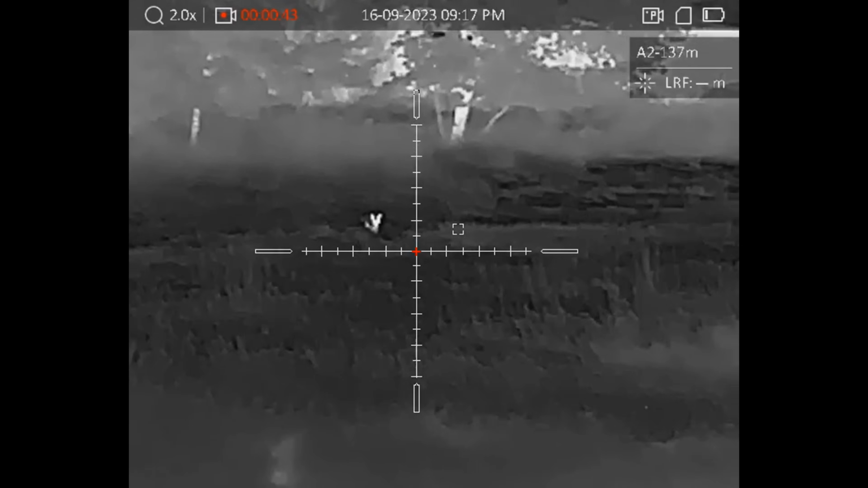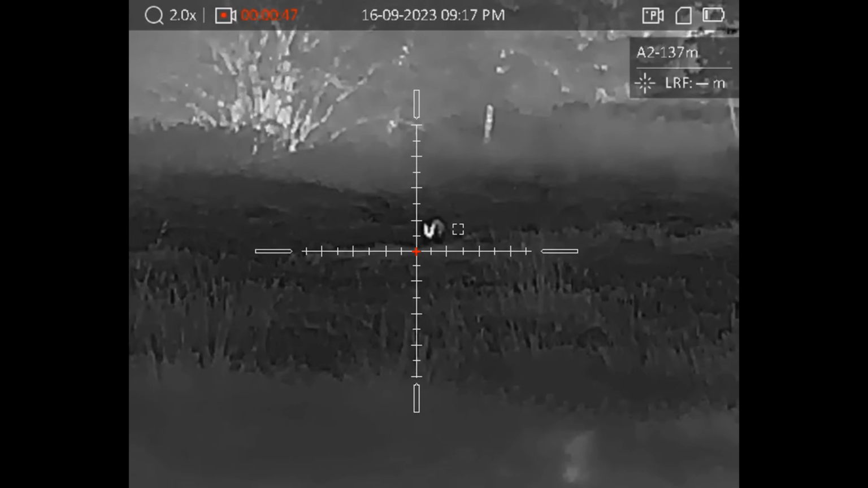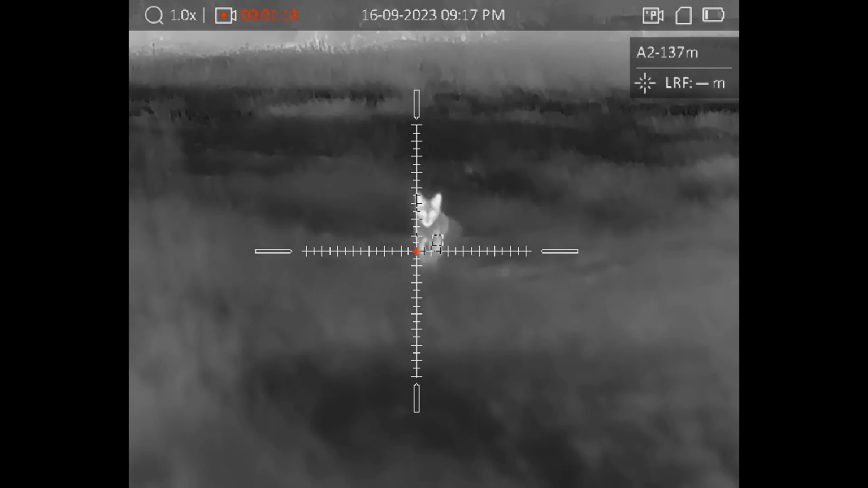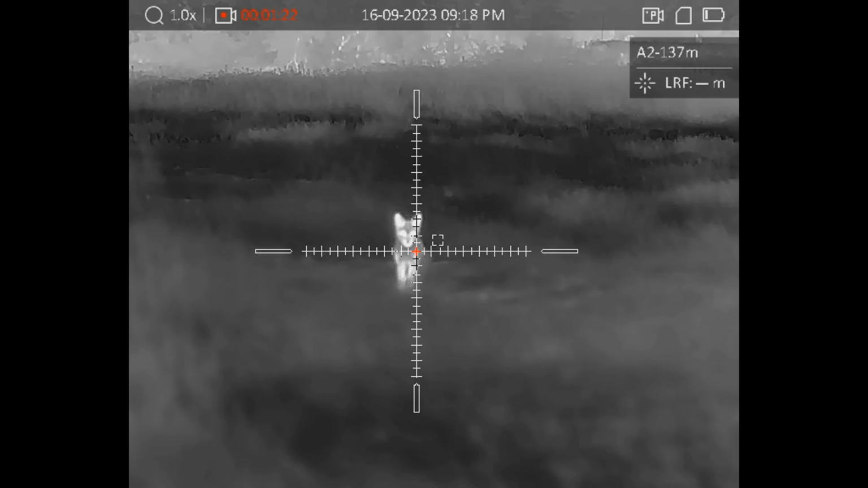We didn't have all that many safe angles, so we had to wait for it to come in very close to get a clear shot. Eventually it came right into around about 30 yards, and it just made a very straightforward shot. So not really much of a test for the scope or the rifle.